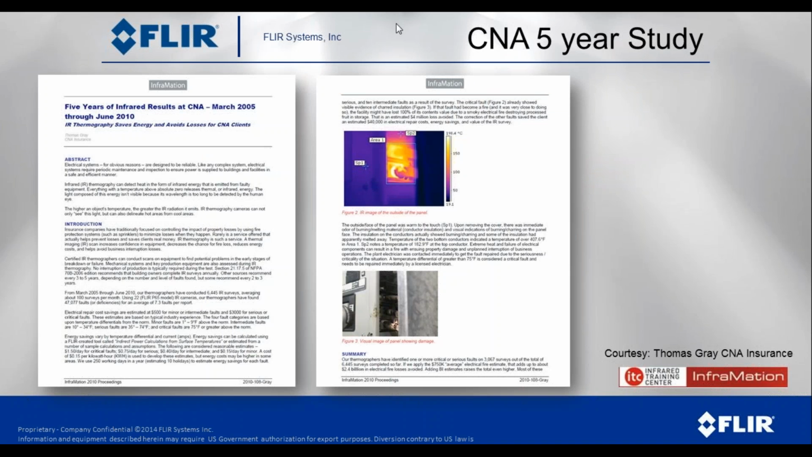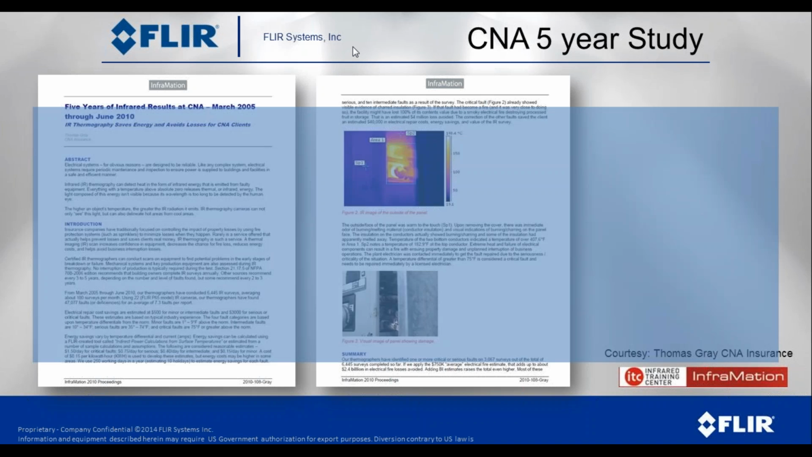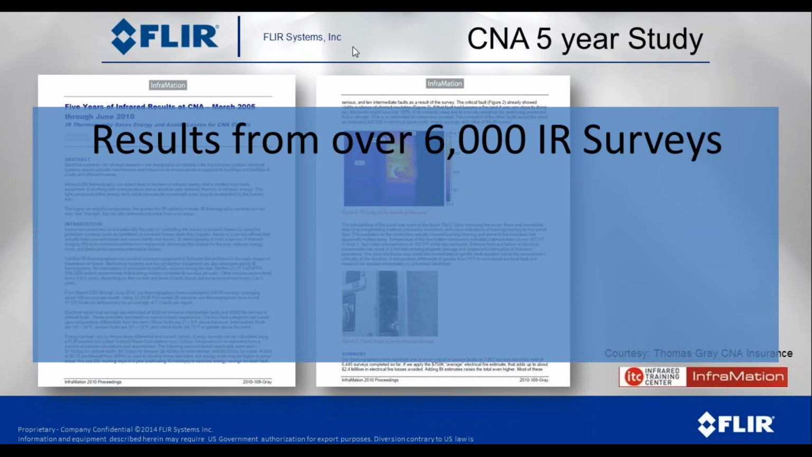CNA, which is a large insurance company, they do a lot of thermal studies. They do them for their customers. They do it as a service. They do it to make sure that the customers that they're insuring, they can manage the risk of those customers. And they did a 5-year study in which they did over 6,000 infrared studies. Within those 6,000 studies, they found 47,000 problems or faults. That's an average of 7.3 problems or 7.3 faults per survey.